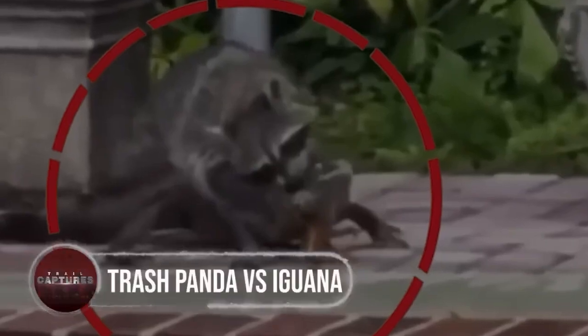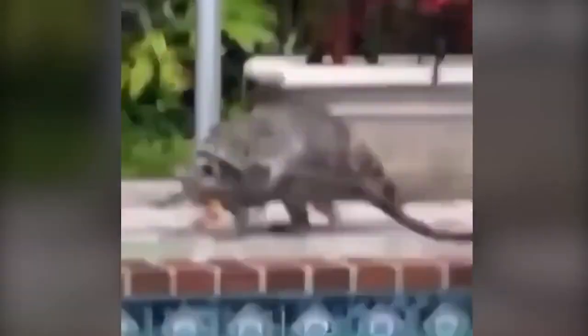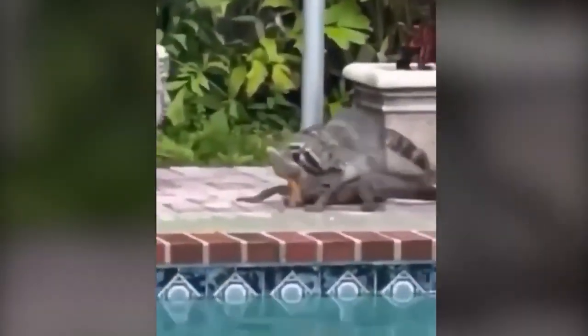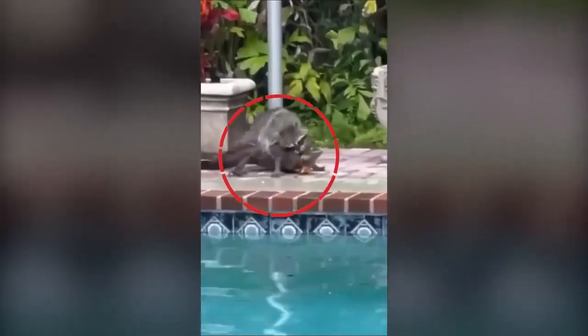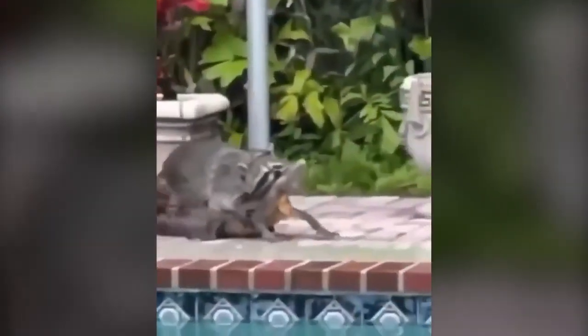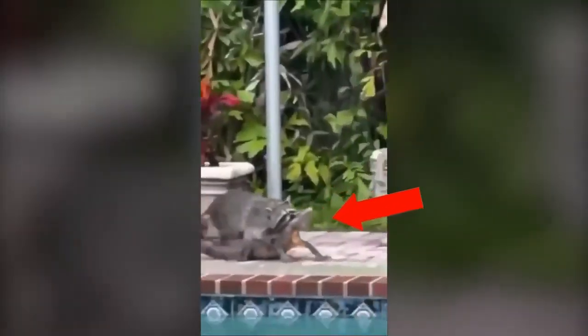Trash panda versus iguana. This Florida shot video depicts a raccoon attempting to corner an iguana. Raccoons consume a variety of items, including some tiny lizards and snakes. They are omnivorous and opportunistic feeders. But this person is using all of his opposable thumbs right now.